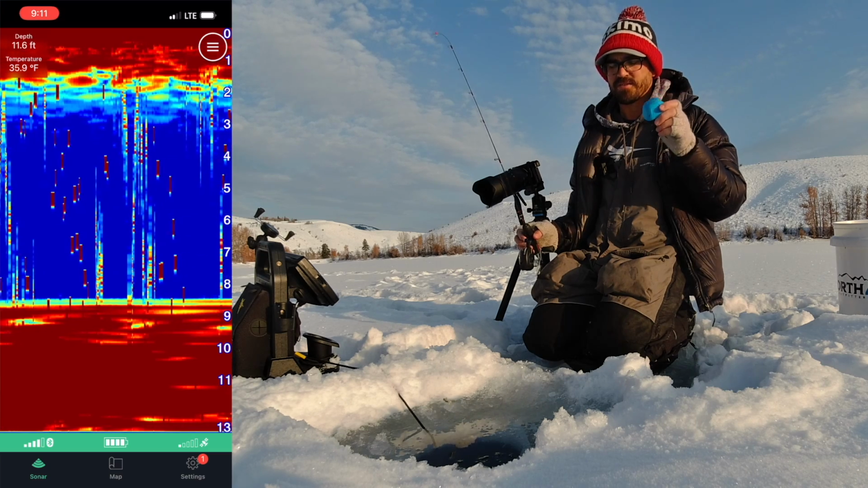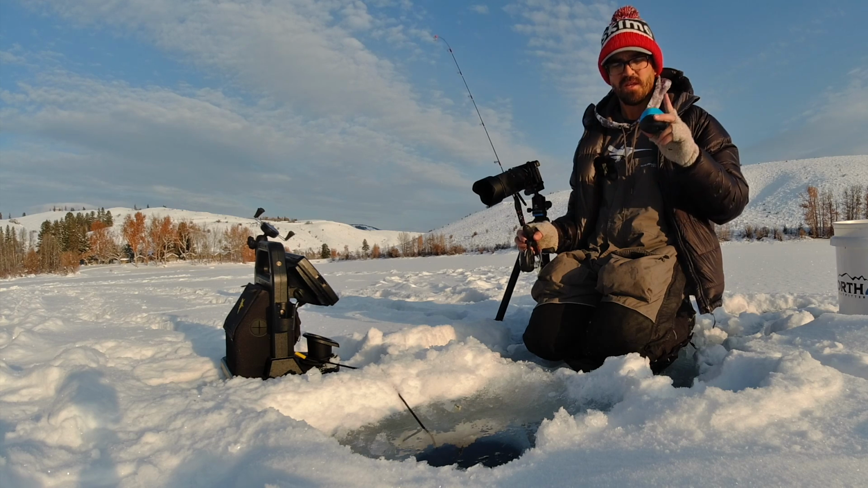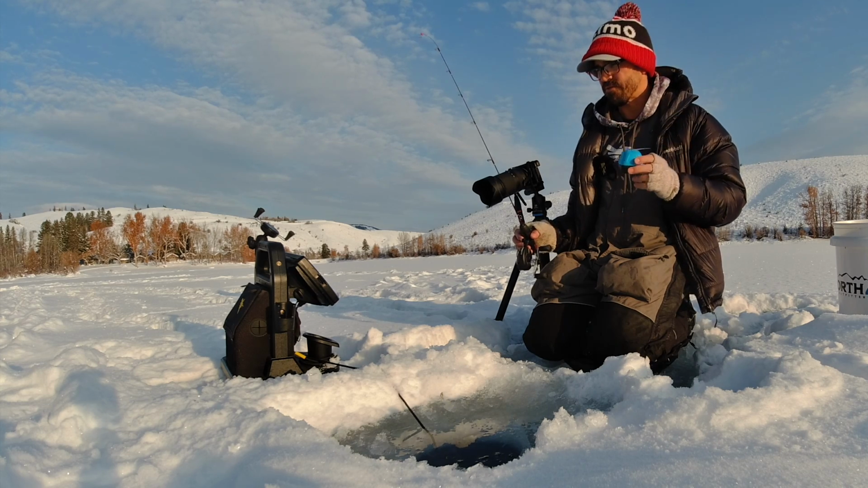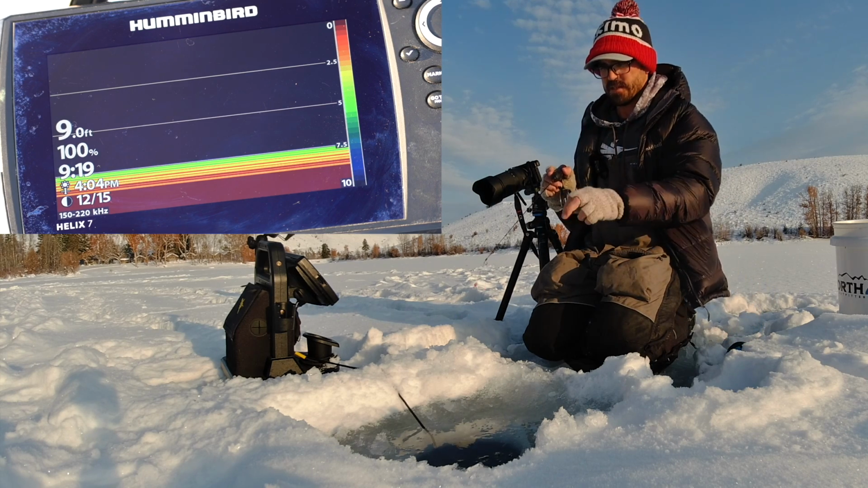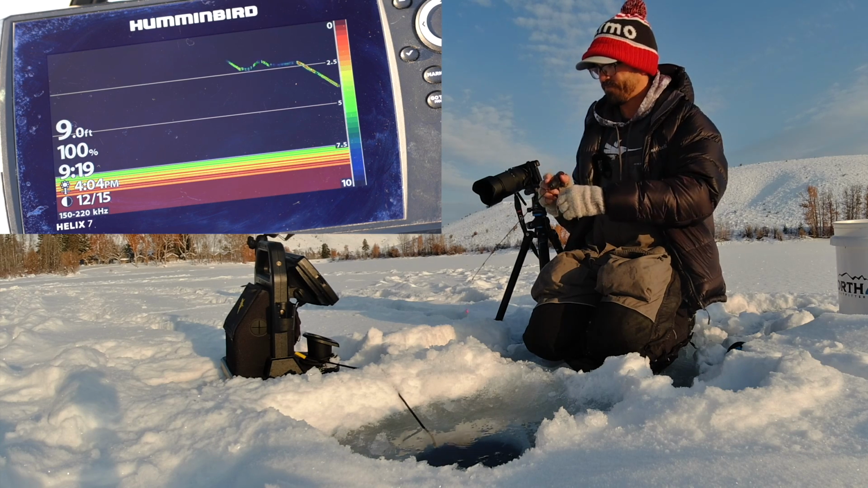But yeah, so if it's not something you want to use right next to somebody else who's running a transducer, but I do want to show you the differences in how these look when targeting panfish in around 10 foot of water. So let's catch another 1 or 2 fish on the Helix, and then we will transition to the Striker.